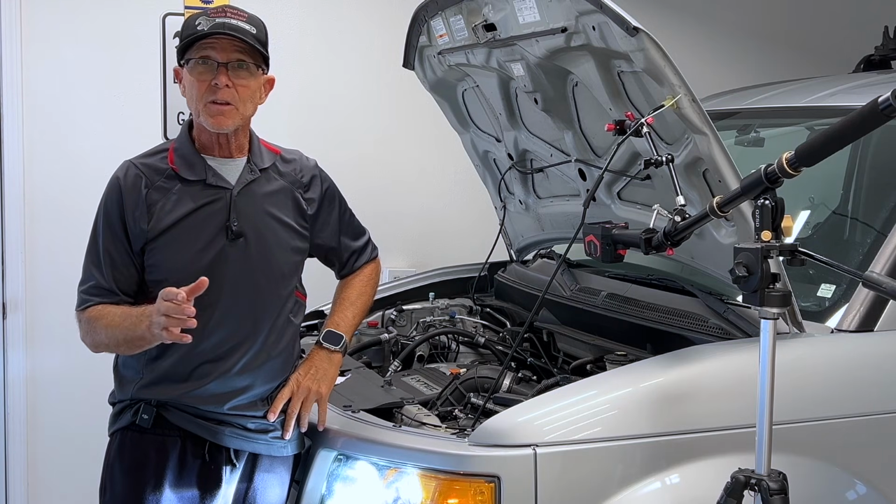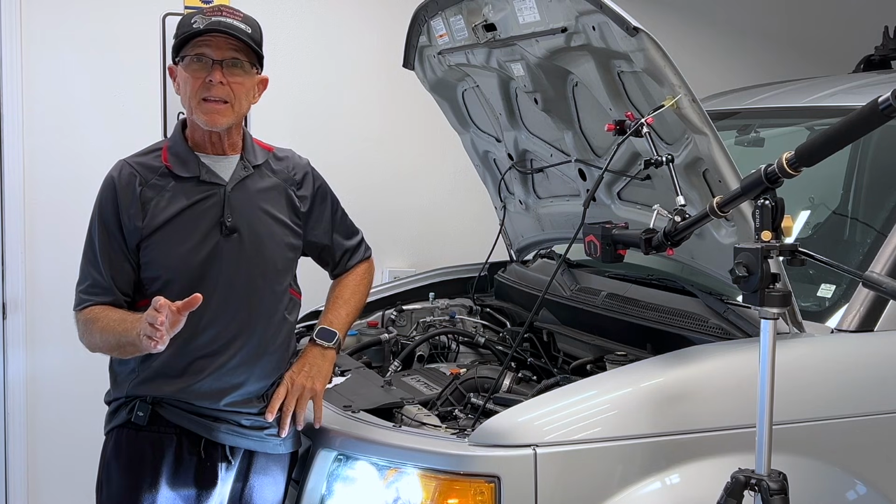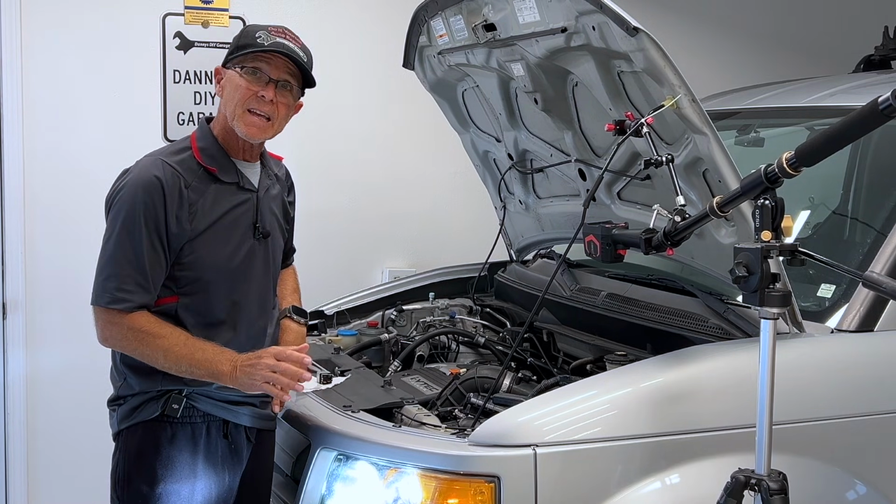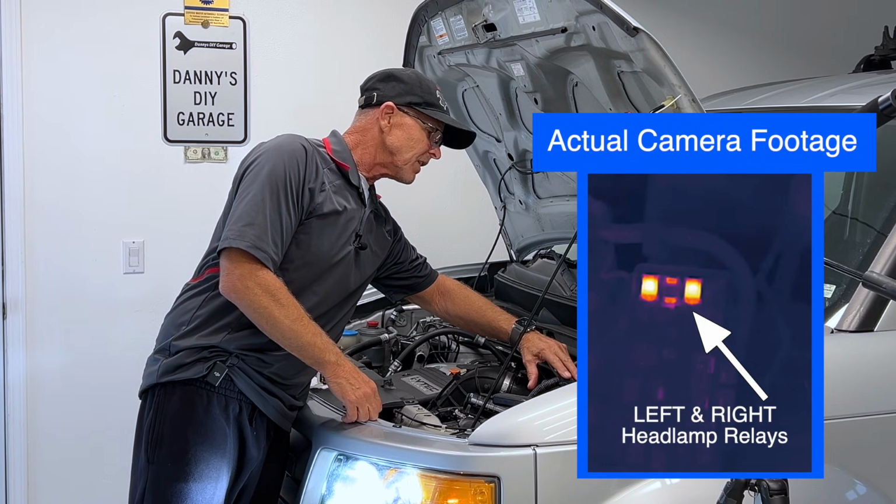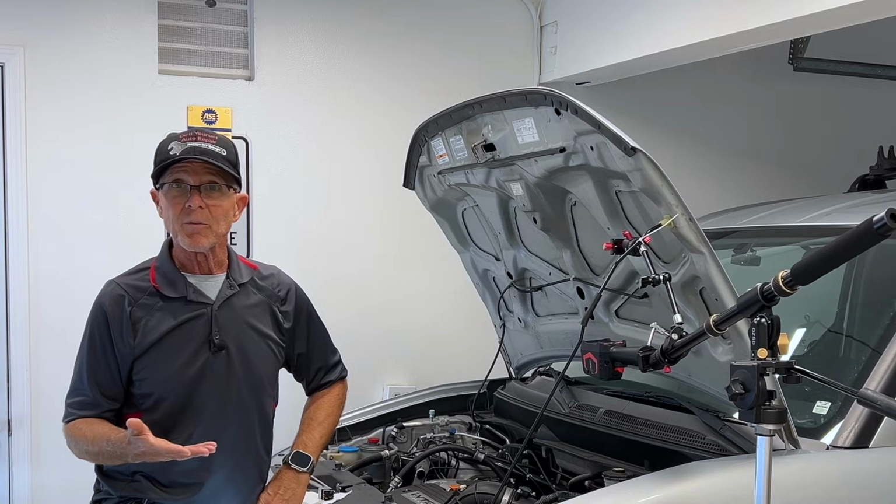What I think is really cool, and I kind of found this by mistake, if you don't know where a relay is, all you gotta do is turn on the component. Right now I've got the headlights on, and then I can see the left and the right headlamps, and then the fuses that control them.